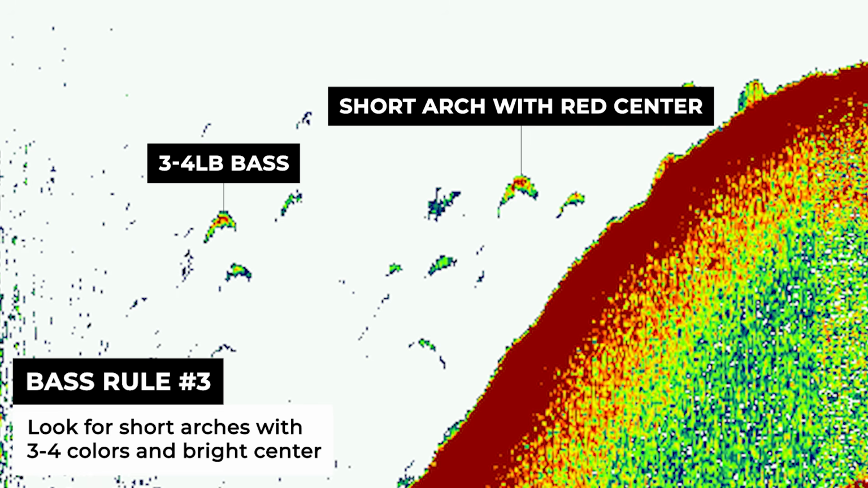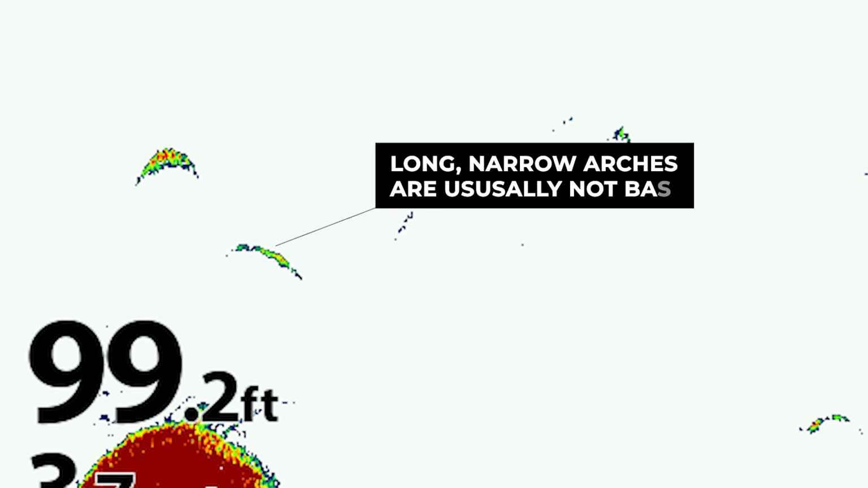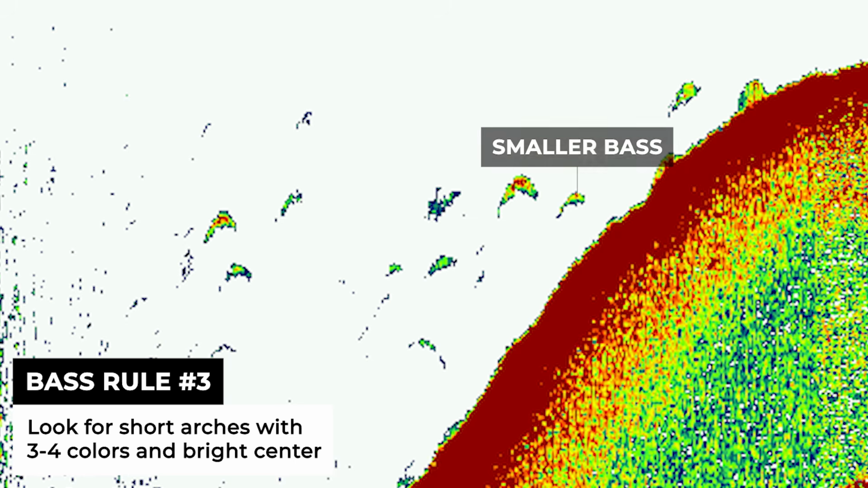Bass usually have a lot of mass in their stomach, but they're not that long. A gar, on the other hand, is going to be very long and not have a lot of mass in the stomach. Also, if you don't see any of that red coloring in your arches, usually you're dealing with a smaller fish that might just be a 1-pound bass or a crappie or perch or something like that.